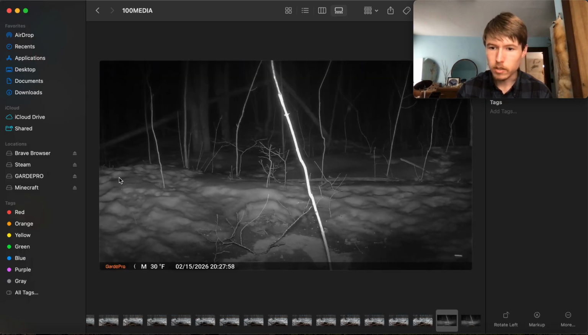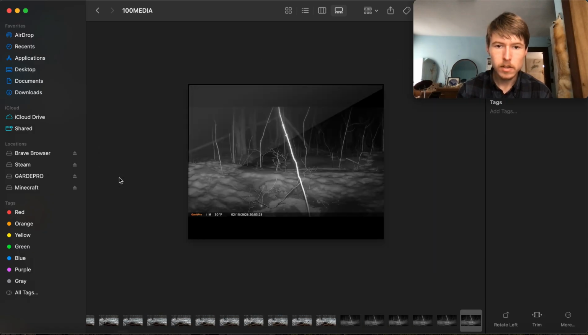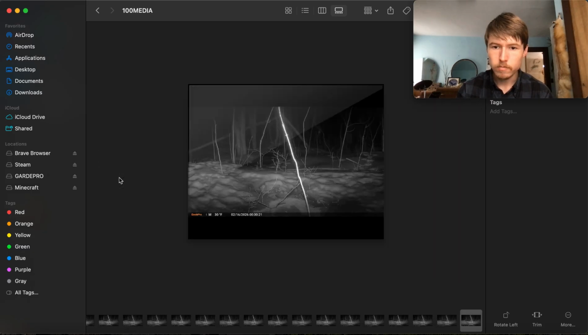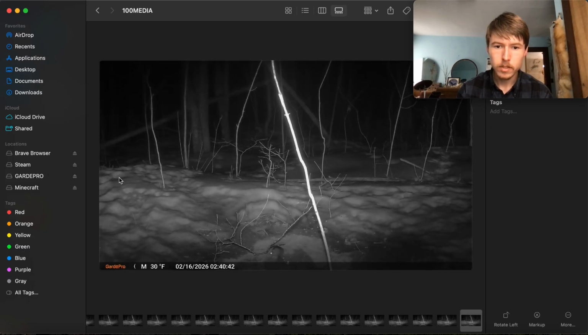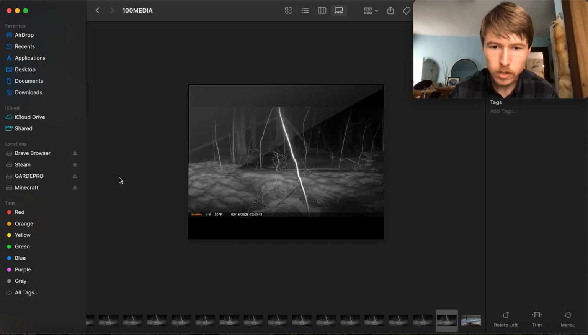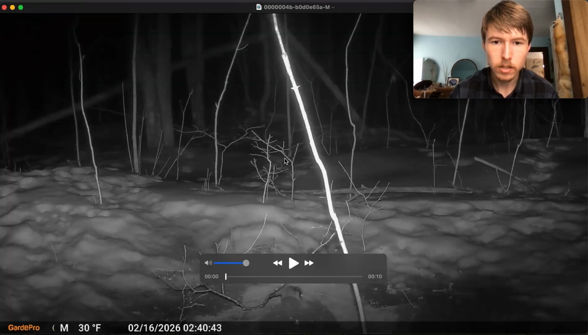Here we have more nighttime photos. Nothing yet. As I said, I haven't gone through any of these yet, so I'm not sure what's all here. Not sure what that critter is. Let me see.